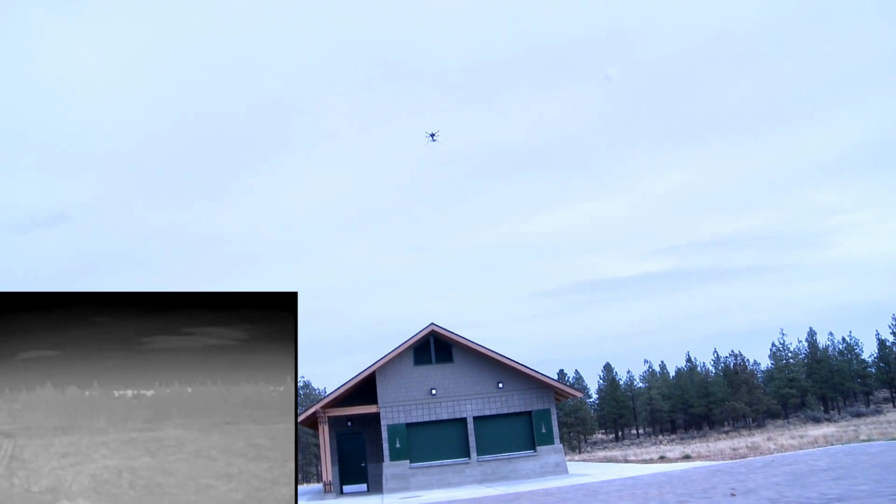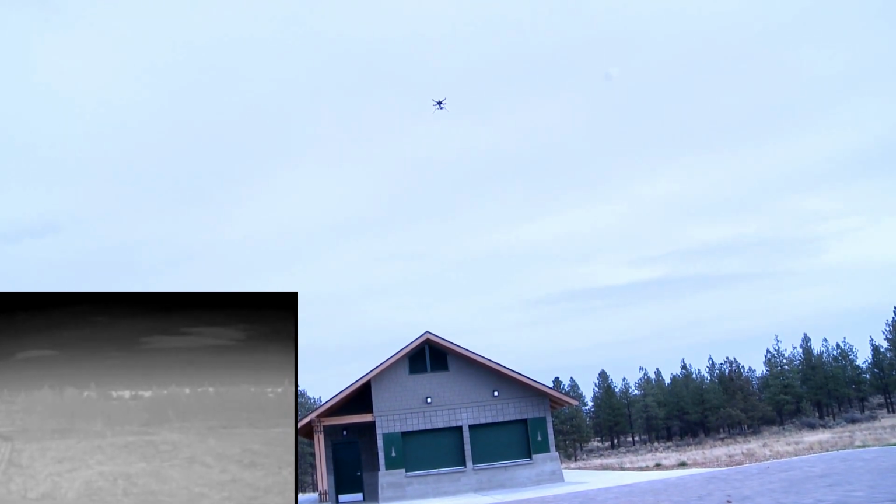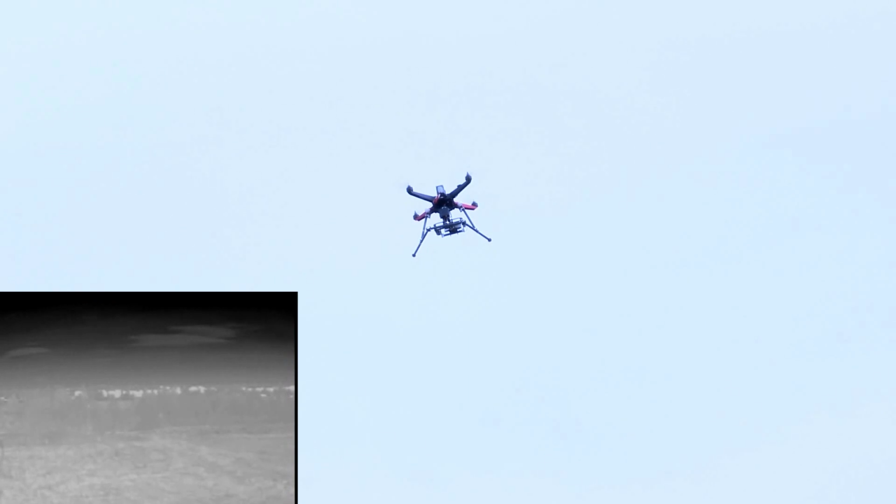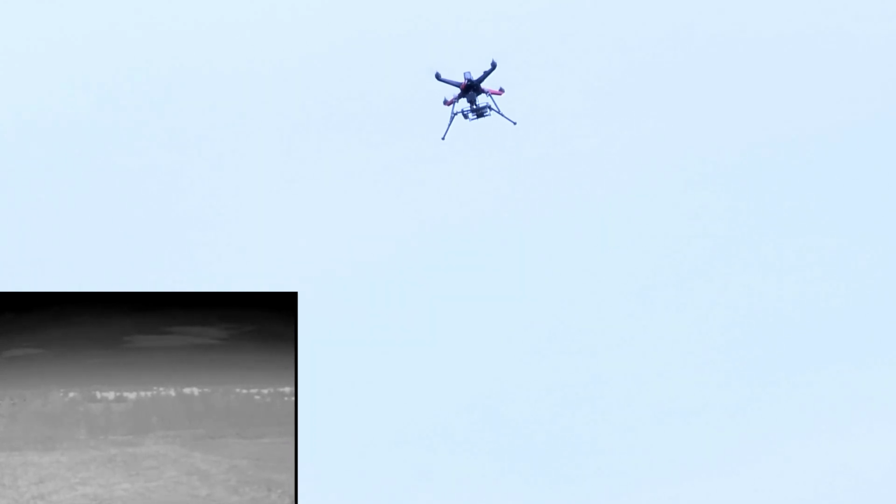So I'm going to set my throttle to about 50%. That's going to give us a nice altitude hold. I'm in attitude mode right now, so if there was a light breeze, the quad would have a tendency to move a little bit with the wind. So if you want to maintain the quad in one position, go ahead and flip that into GPS mode, which I just did. So I flipped my flight controller to GPS mode, and now my flight controller is going to maintain that position the best that it can with the GPS signal that's available.